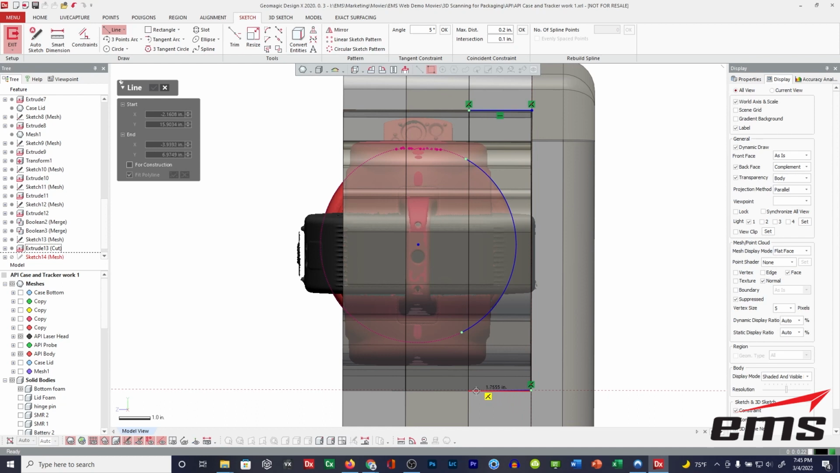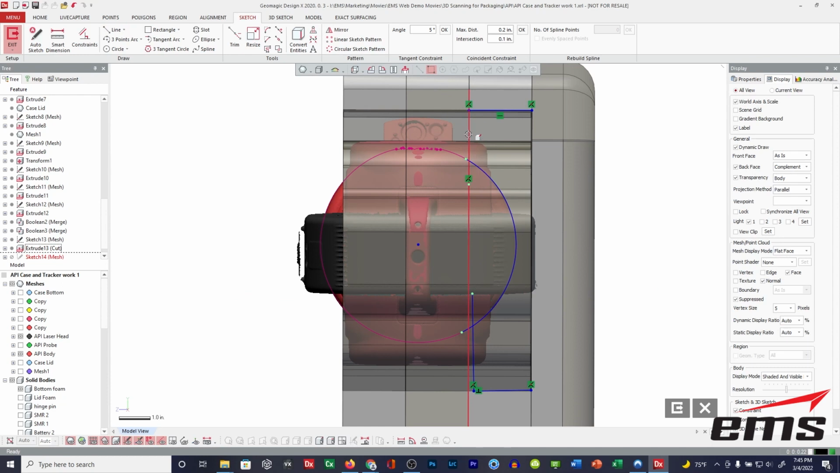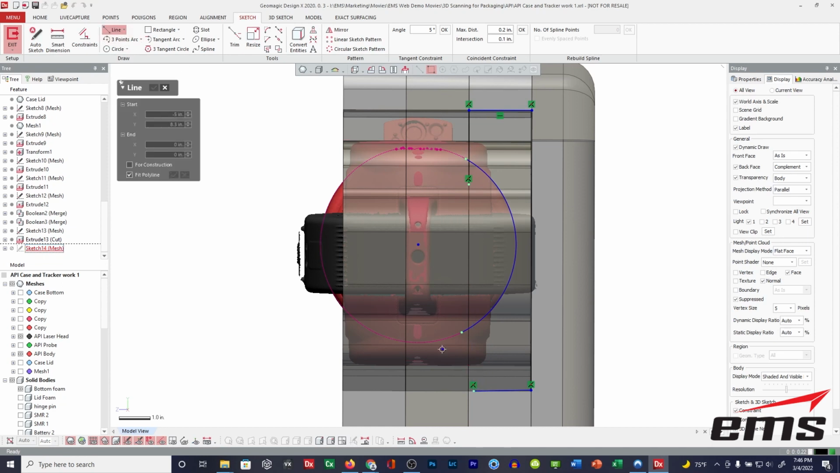And we'll decide how far up we want to go. Let's go right there. And let's make them both the same. Let me delete that one. Make it right here at that layer just to keep it simple.